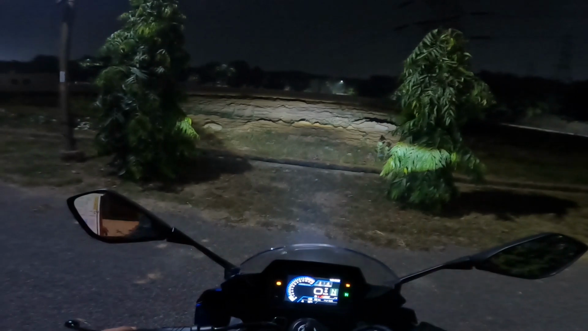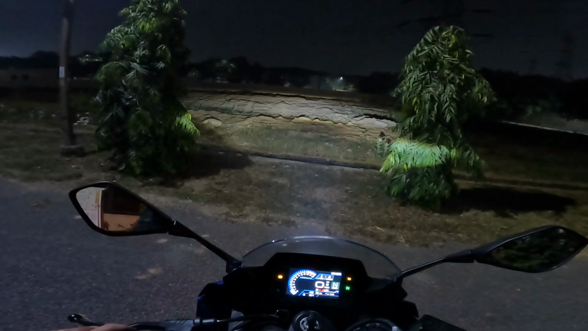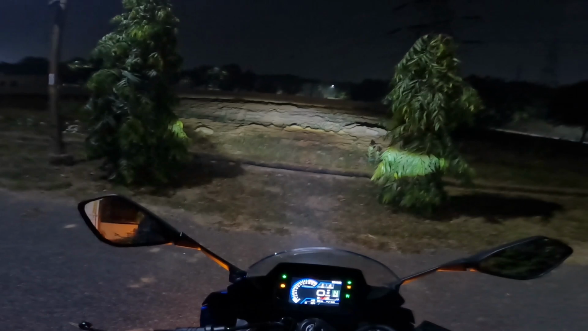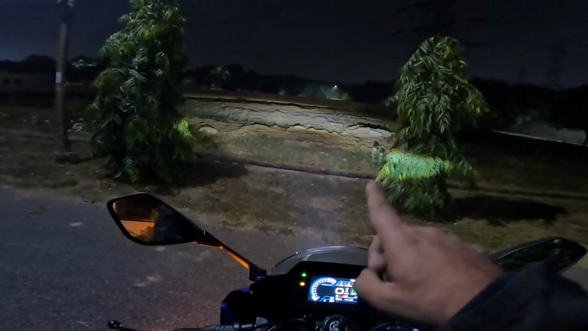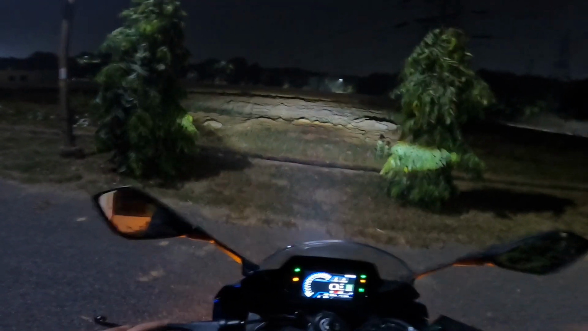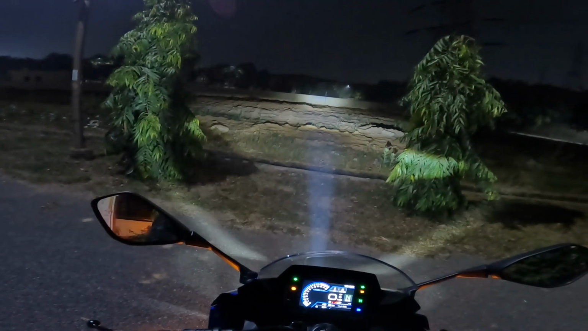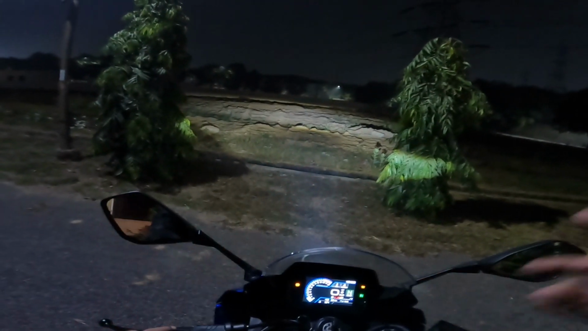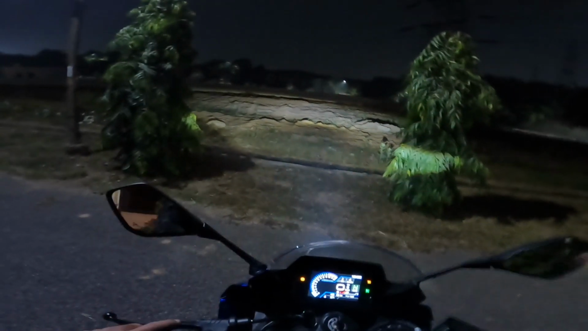I would need to adjust it because this is too high. I mean, this is perfect if you are into blinding the oncoming traffic. Since I'm not into those shenanigans, I will adjust it. I'll have to do it tomorrow, of course. So what I'll do, I'll quickly do my usual circuit, and then adjust the headlight tomorrow, and then add the rest of the video. We'll talk about that when we reach there.